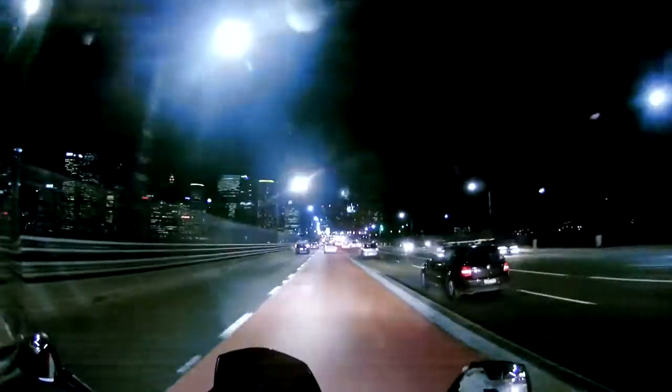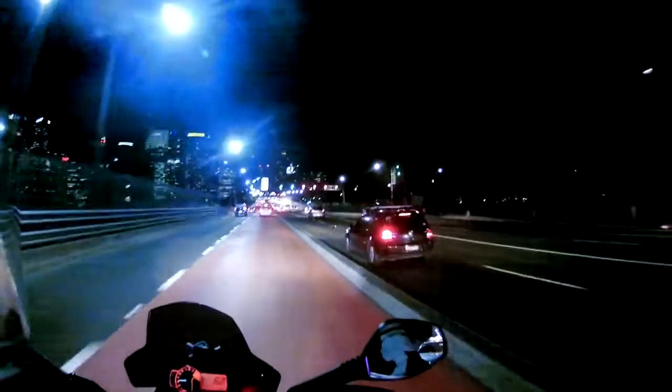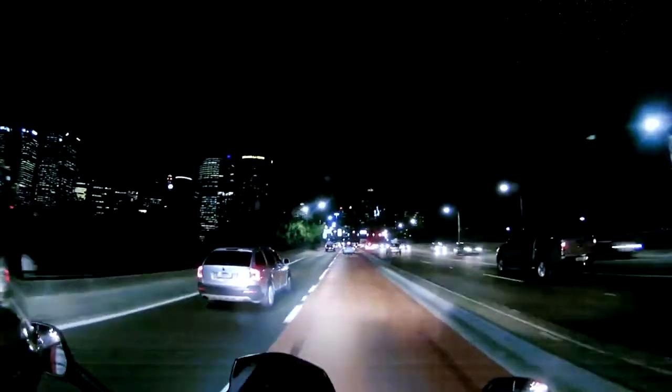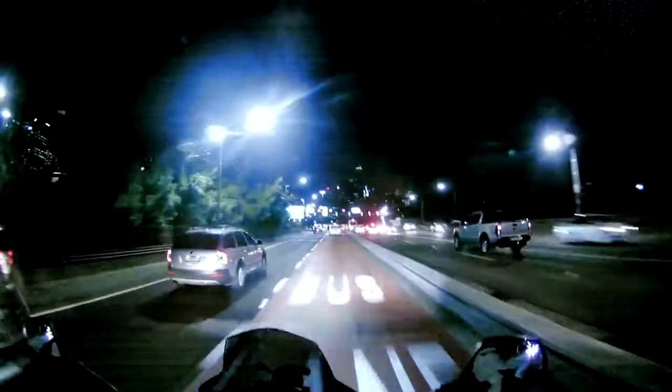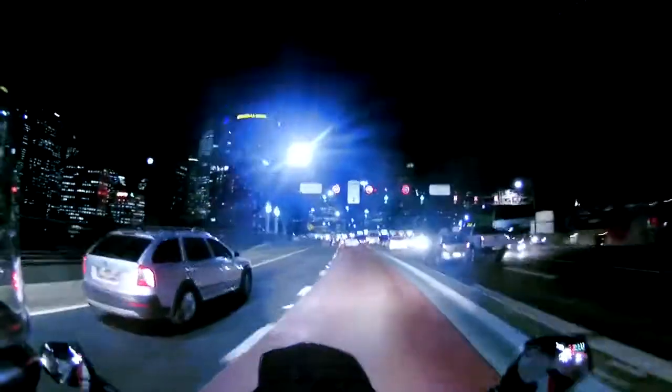Sydney's actually quite large. Oh, we've got a fire engine coming over behind me. That's right, I don't have to move over. He's come over into the bus lane, so now I probably might have to move when I get further down.